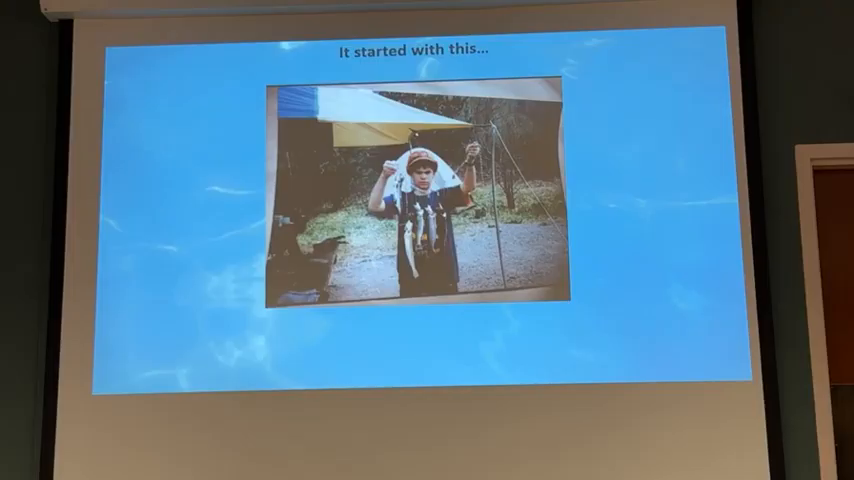It all started with this. This was back when we first moved here in '86, a place called Smoke Hole. My dad loved to trout fish when he wasn't listening to music and drinking. So we used to go camp, and this is where it all started, on the trout stream.